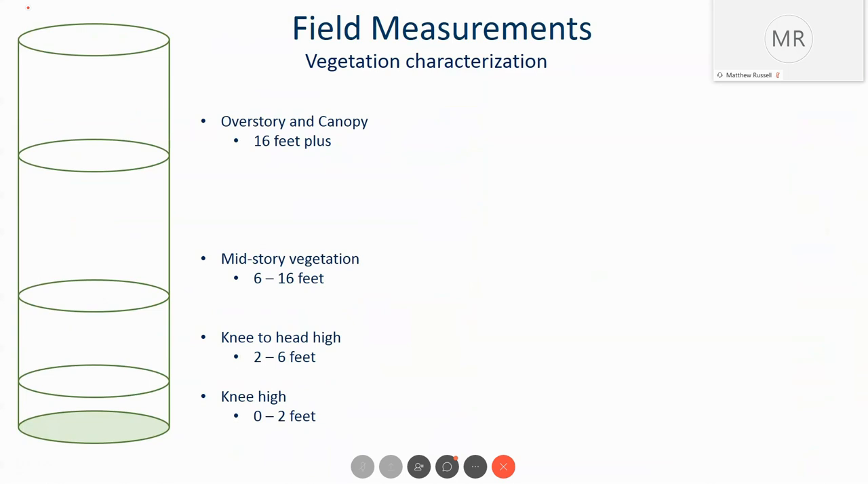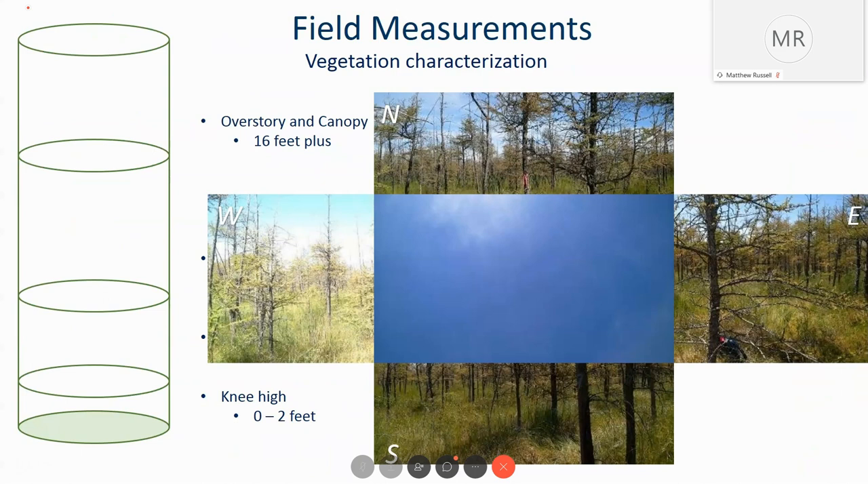see in LiDAR. And we also took pictures at each plot in the cardinal directions so we can have a clear picture of what is going on in that plot. This includes a straight overhead picture.